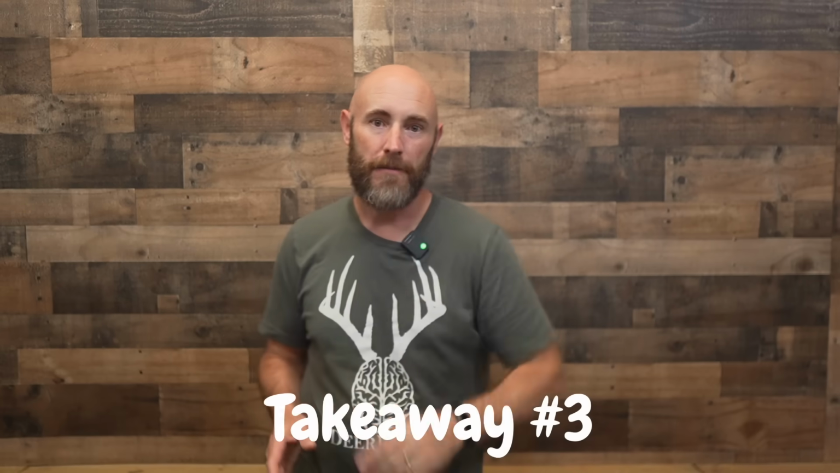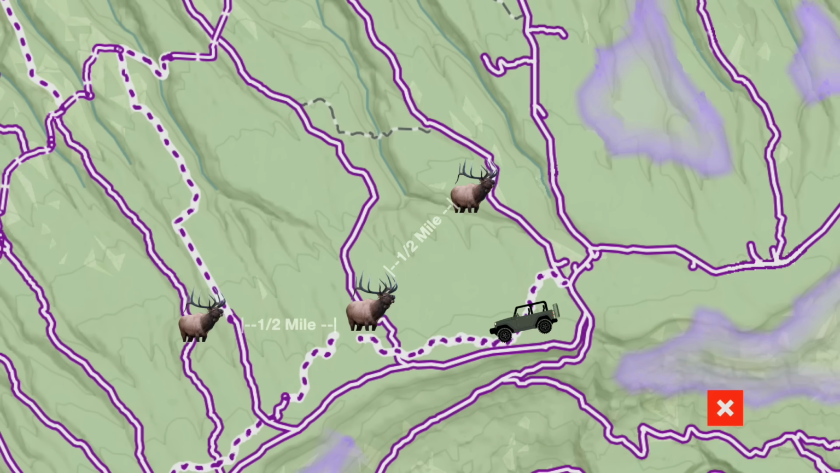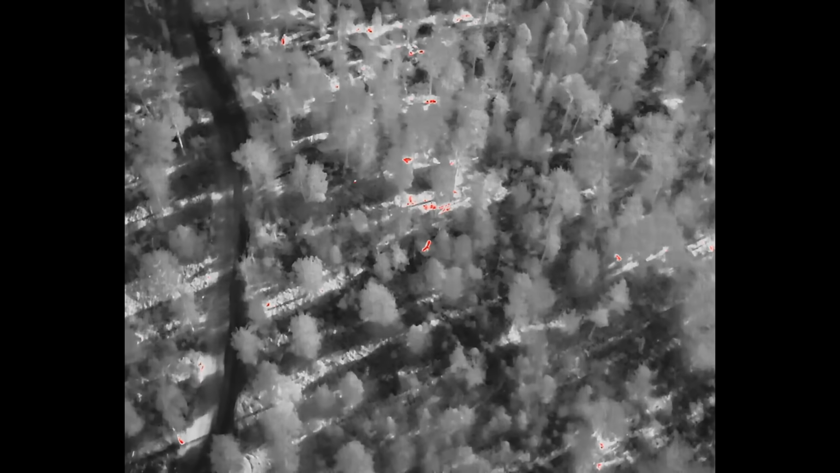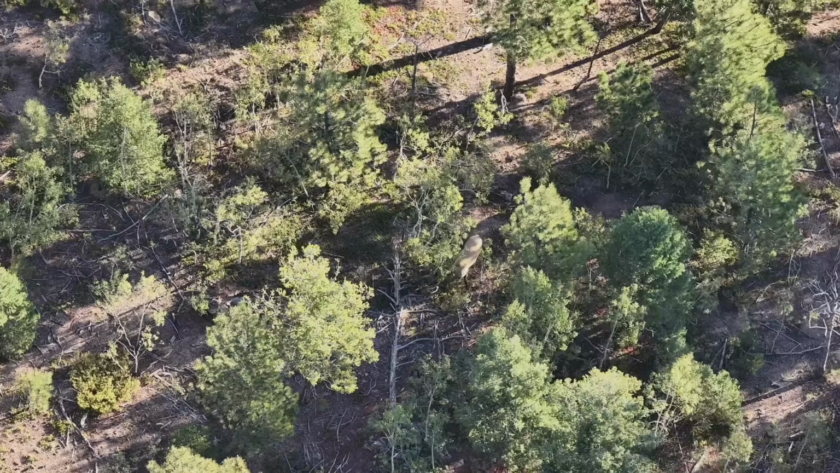Takeaway number 3, when you find one elk, you're likely to find the party. What I saw on the thermal drone is every time that I spotted a single elk, there were others within a half a mile of that. They were not necessarily scattered across drainages here and there and everywhere, but they were kind of in a herd, even though they weren't all tightly together. So when you find fresh sign or spot an elk, realize that there's likely some other elk in the area and stay close to that.